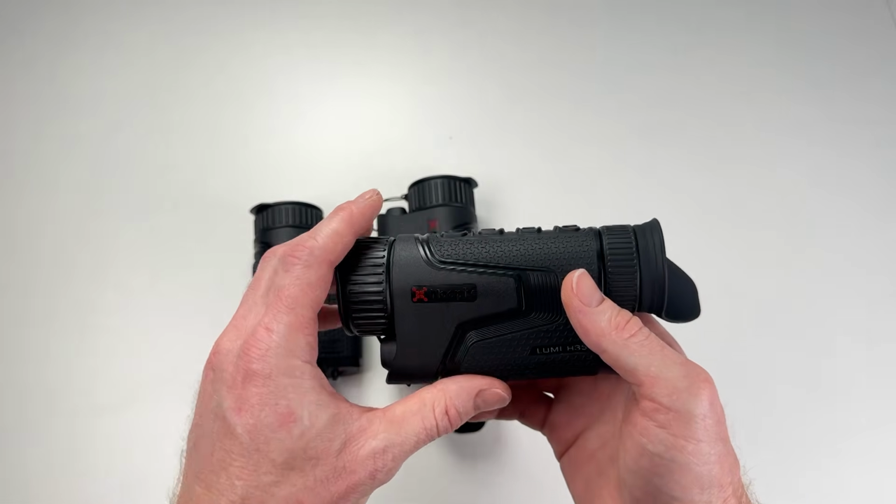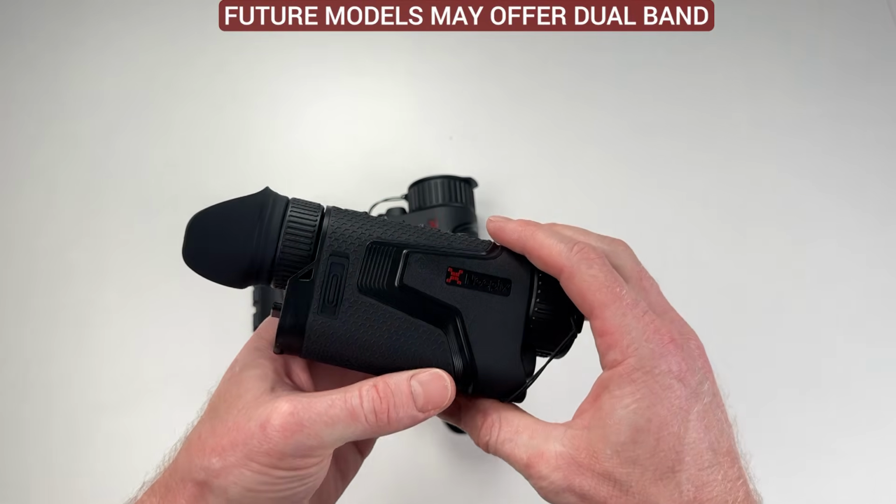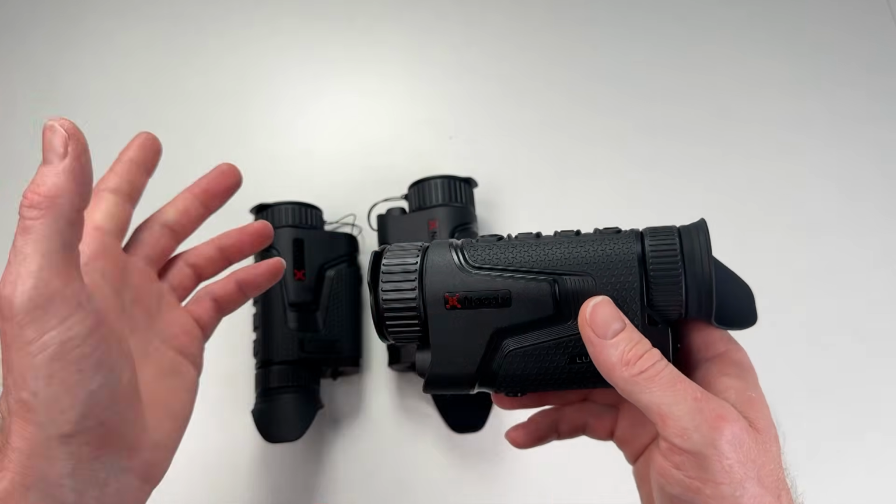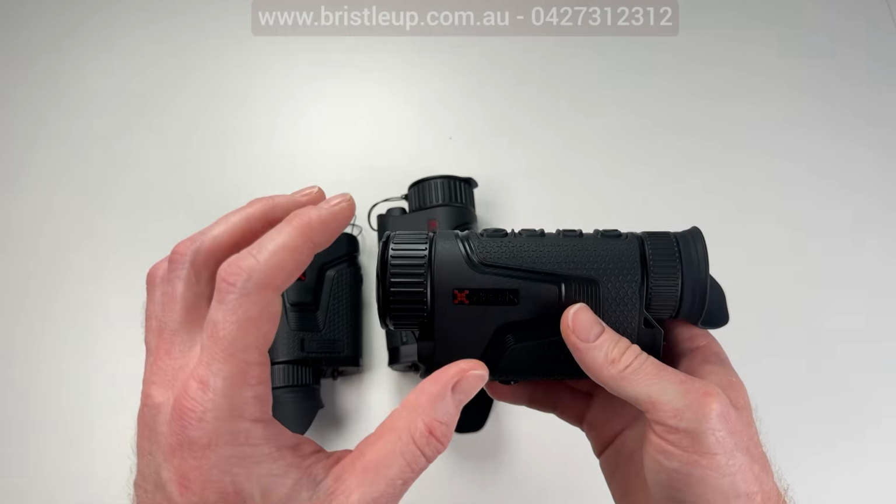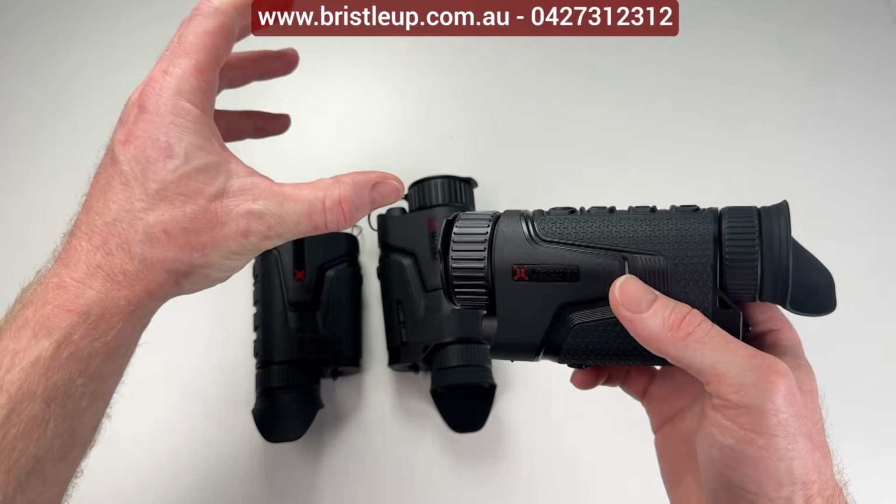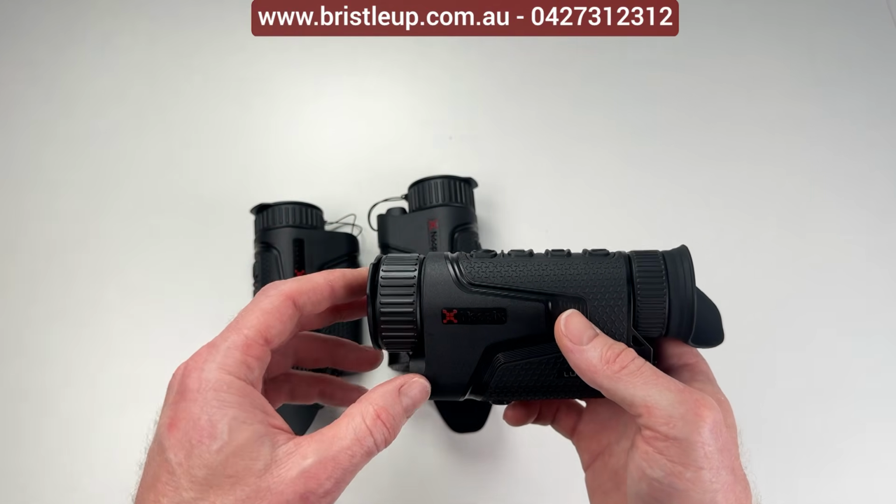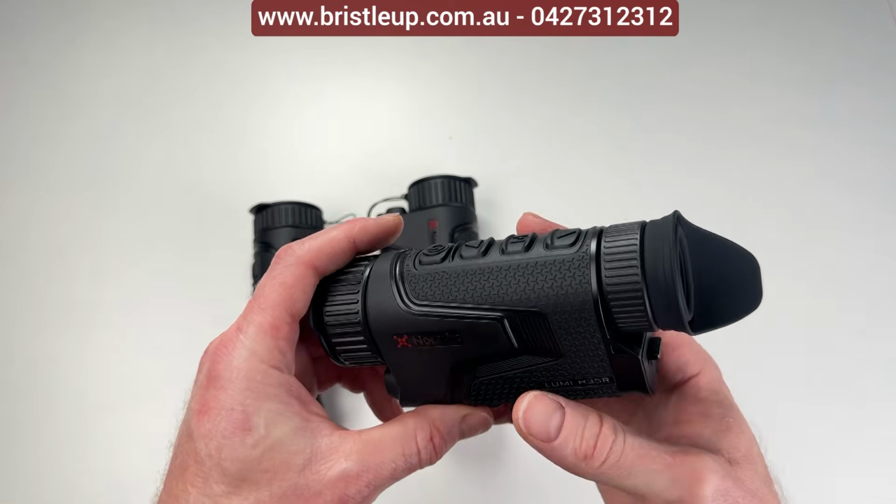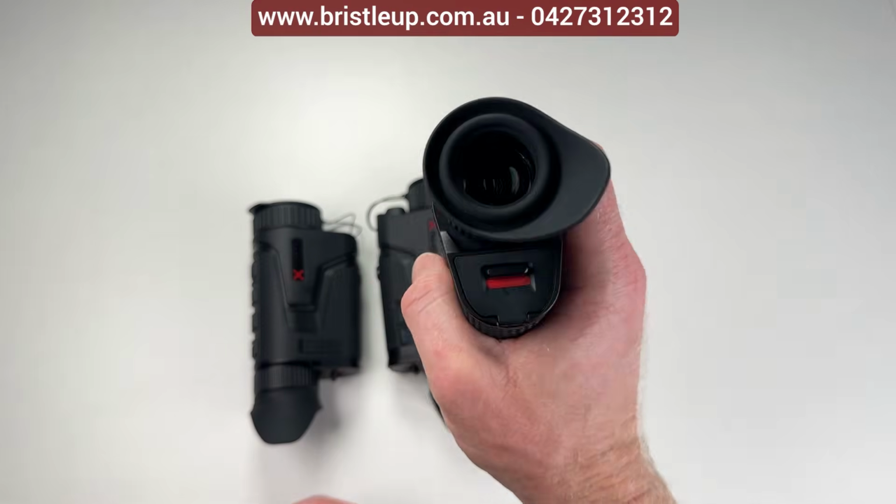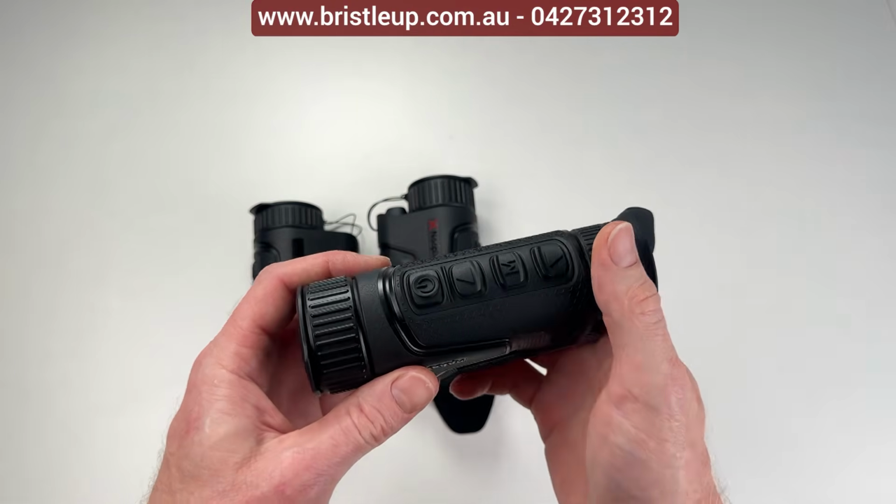Now it can Wi-Fi to a tablet, though it is fixed on 2.4 gigahertz band and you can't hardwire it. So it might not be the most ideal device on the market for remote mounting. It does have image stabilization, which is pretty cool. It crops the image in and moves the image around to stabilize it, a bit like how your phone or GoPro will do it, but it hasn't got as many pixels to work with, so you do lose quite a little bit of field of view. But when you're shaking on handheld use, it does improve that quite a bit.